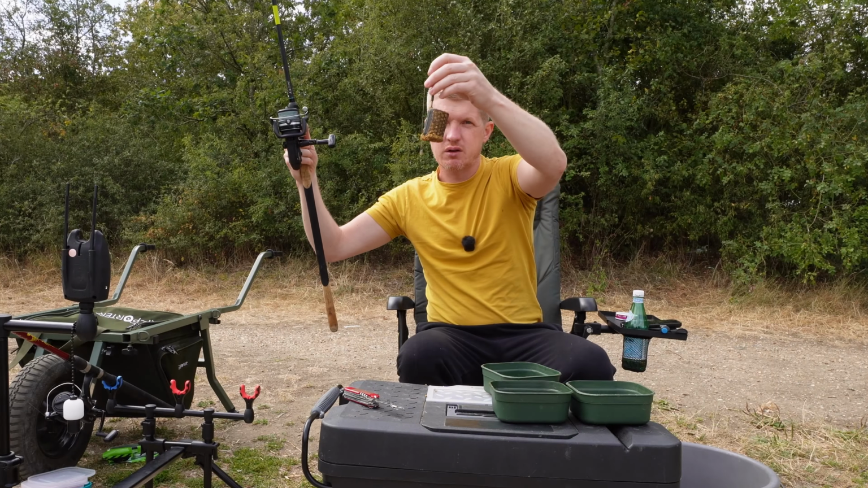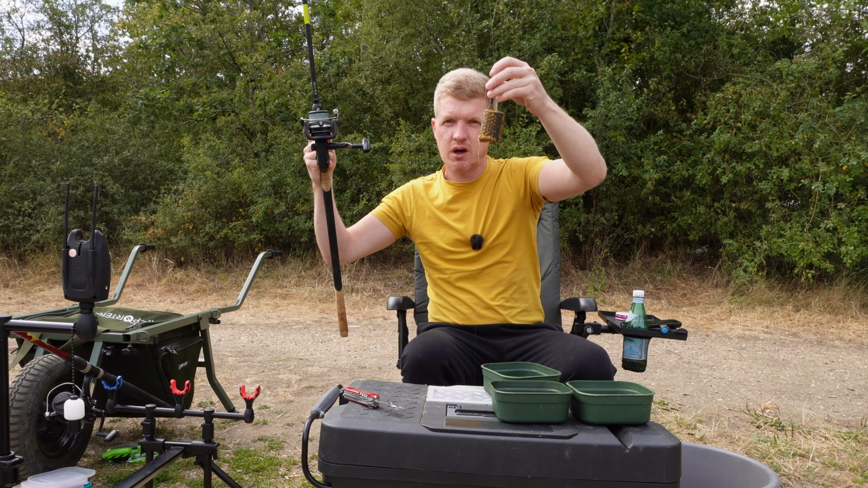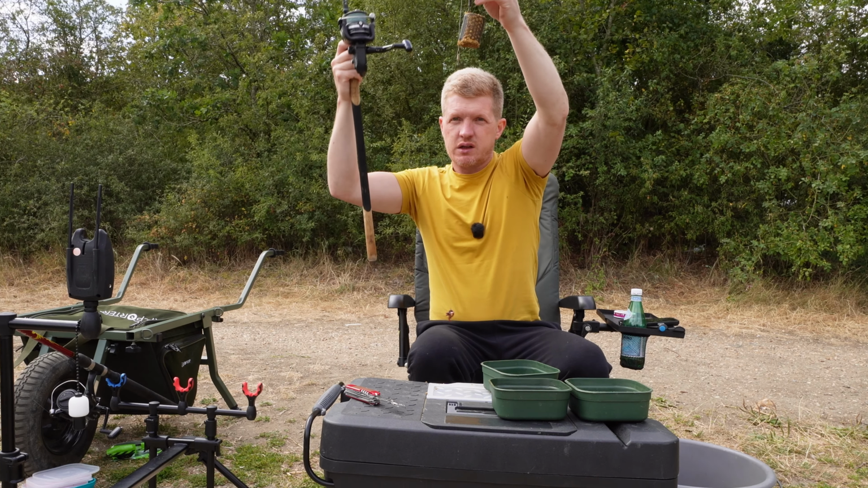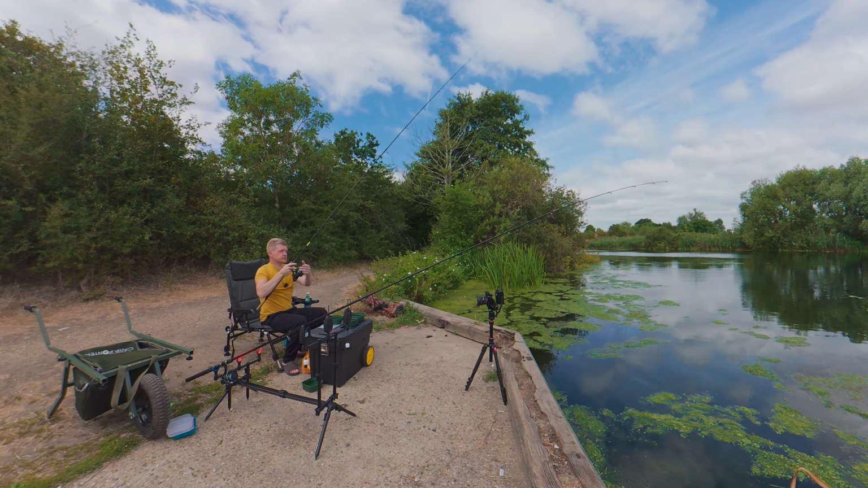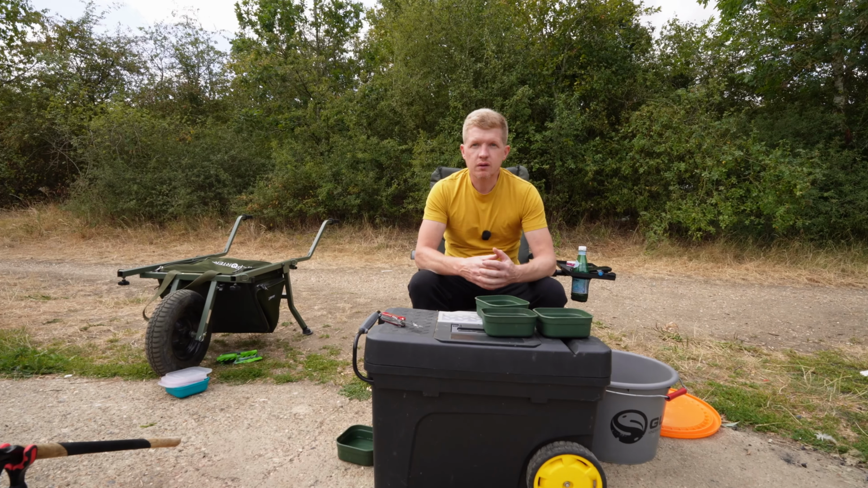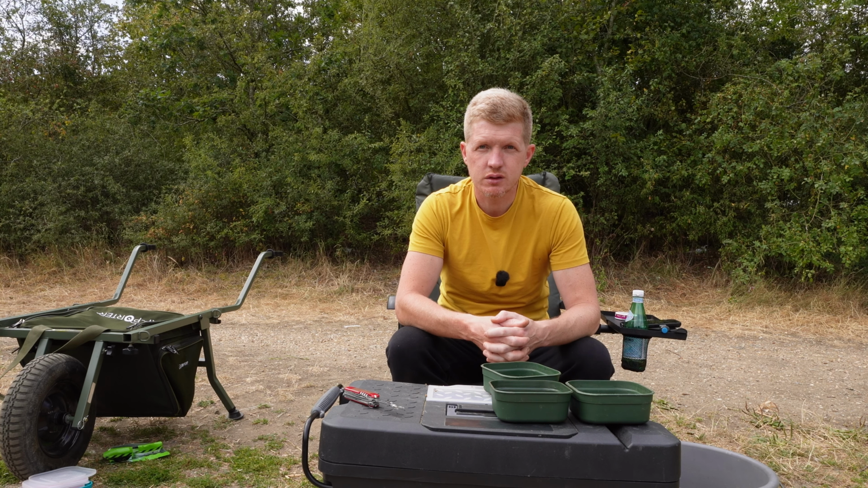Okay guys, my other rod ready. I'm just using my big feeder on this one, full of ground bait, and I got some worms on the hook. Let's cast it out. Okay, both my rods out. Let's see if I can get any fish.